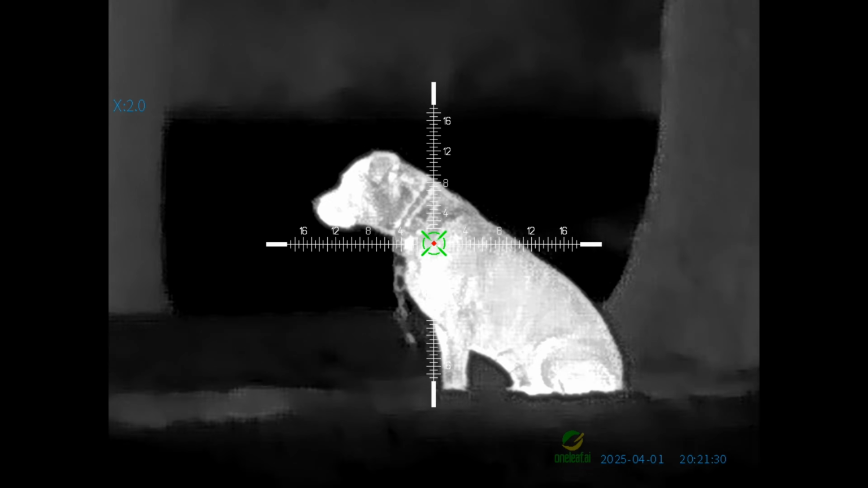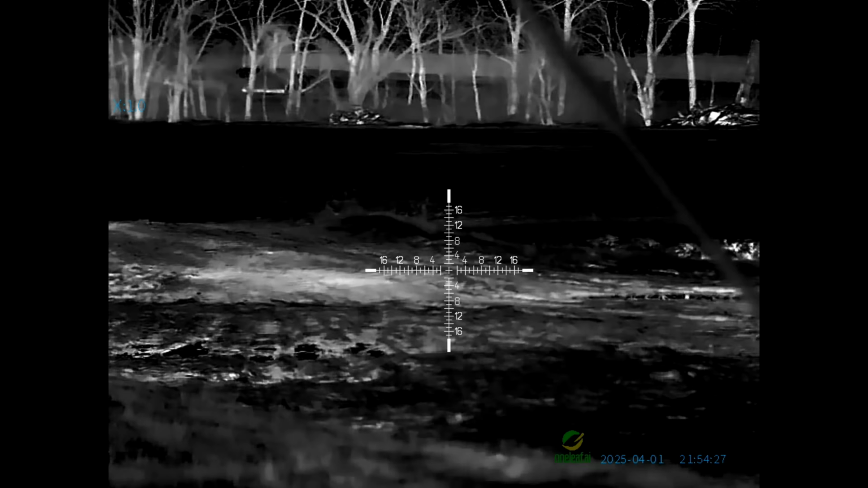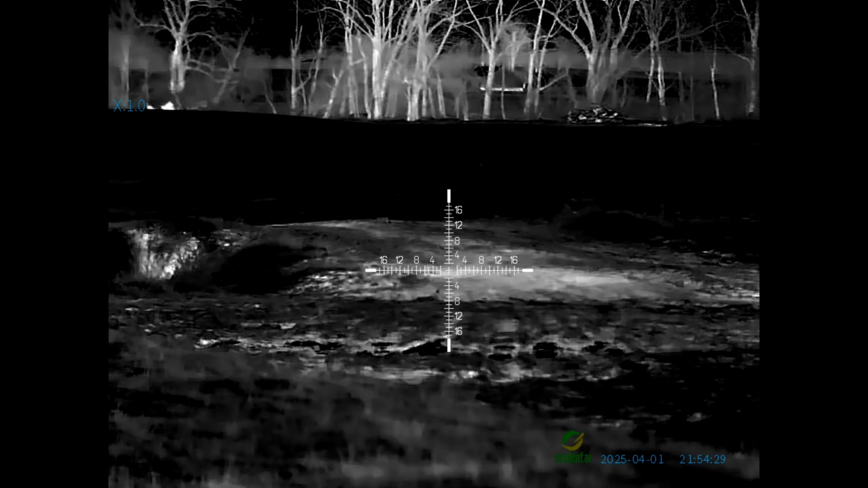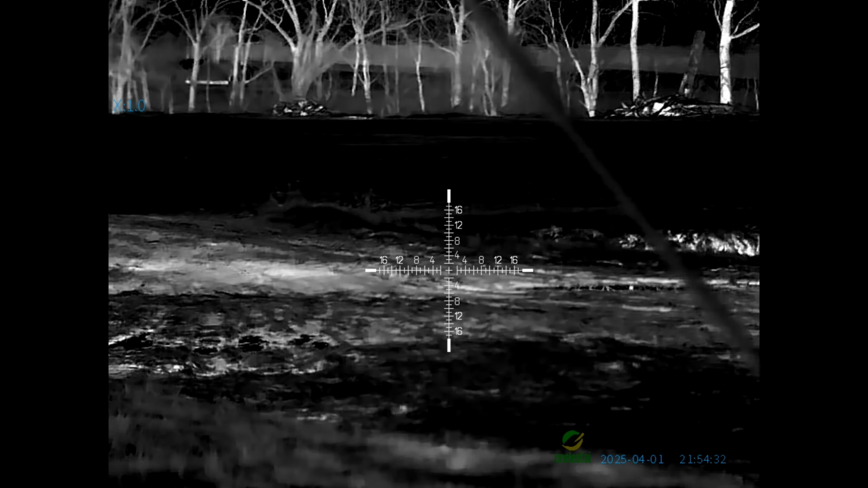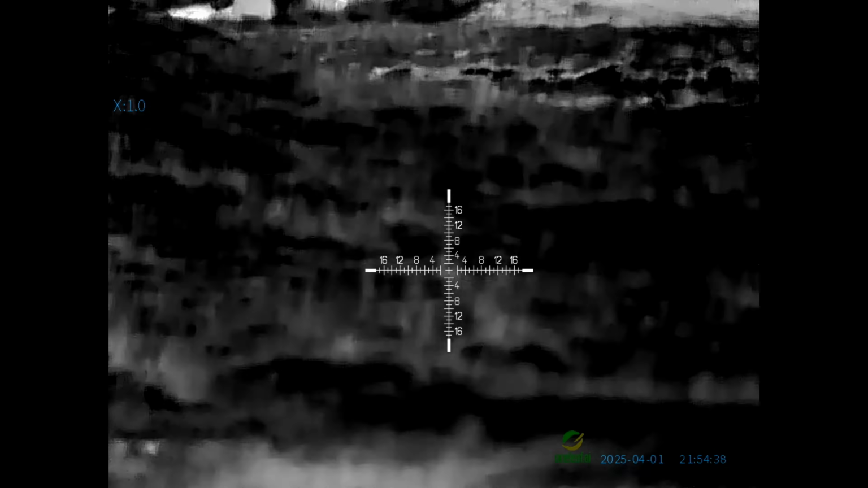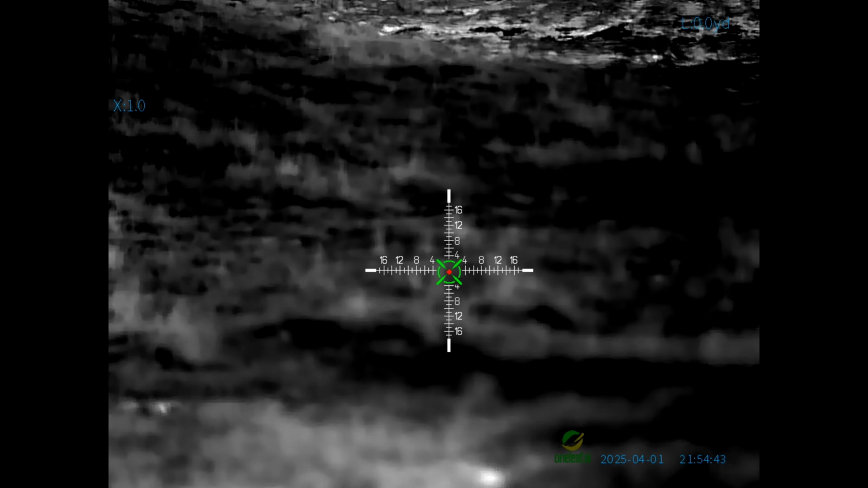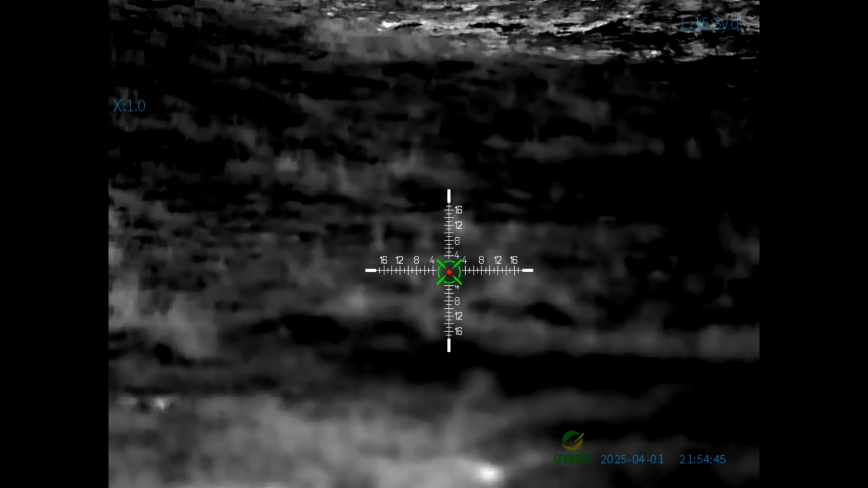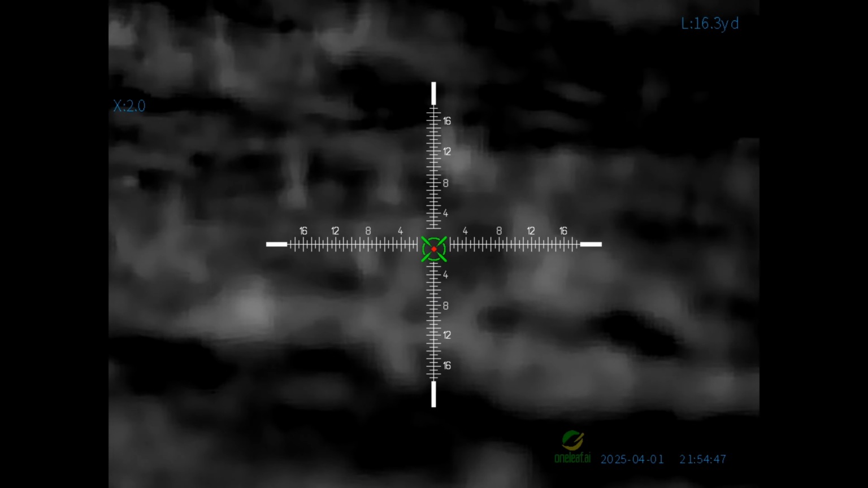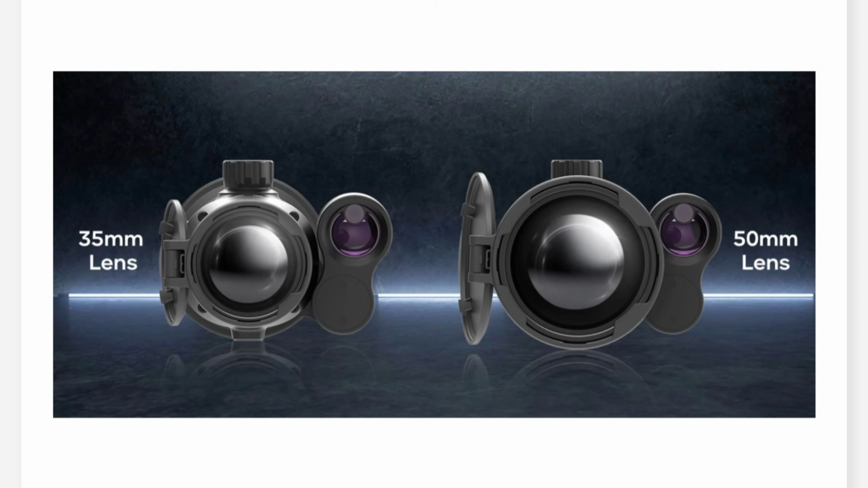That said, I'm confident in saying that, say you are shooting rats, you're going to be able to take 5 to 10 yard shots with that 35mm lens, no issue whatsoever. They're also smaller targets, so they're not going to fill up the whole screen like a dog would at 5 or 10 yards. And honestly, at probably 10, 15, 20 yards, you'd be just fine with that 50mm lens. But if you're going to do a lot of close range shots like that, I would definitely go with the 35mm. But you can get it with both, like how I received it.